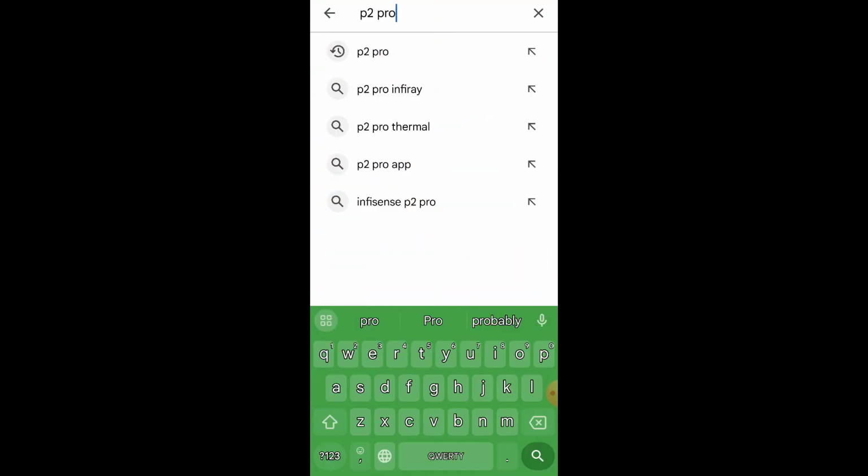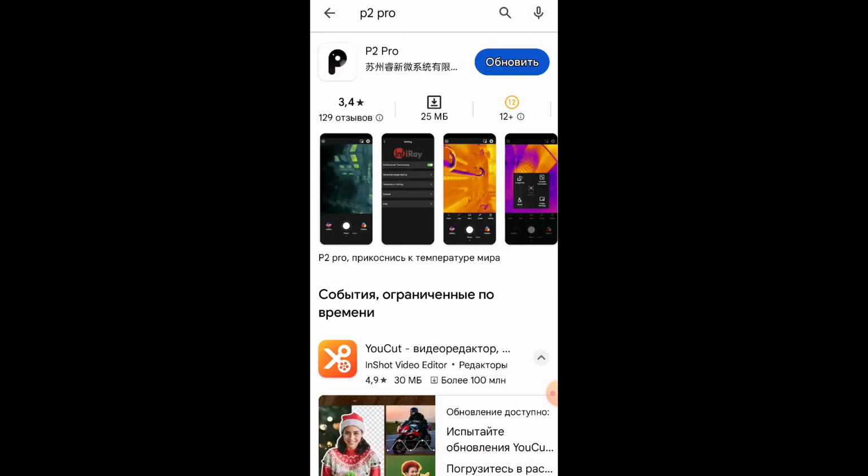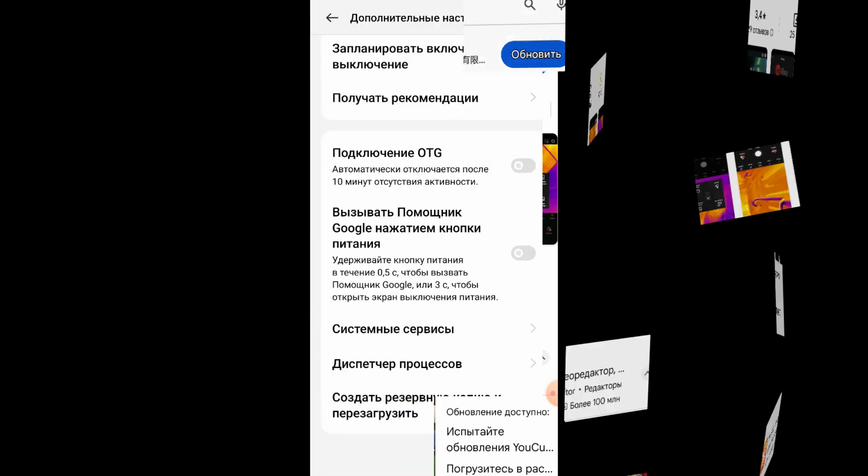Now let's see how to work with the device. There is a QR code in the instructions. We scan it and install the application. Alternatively, the app can be found on Google Play by searching for P2 Pro. Here we have the application. I have an Update button because I have it installed. And you click Install. So, we installed the application.